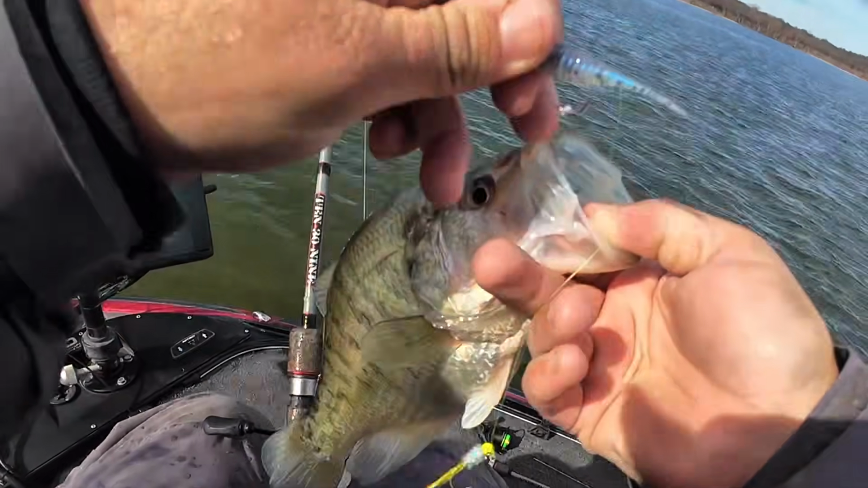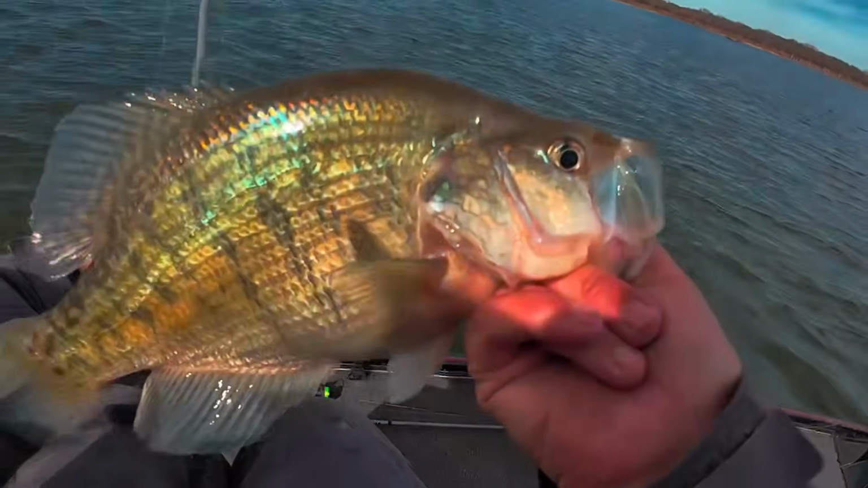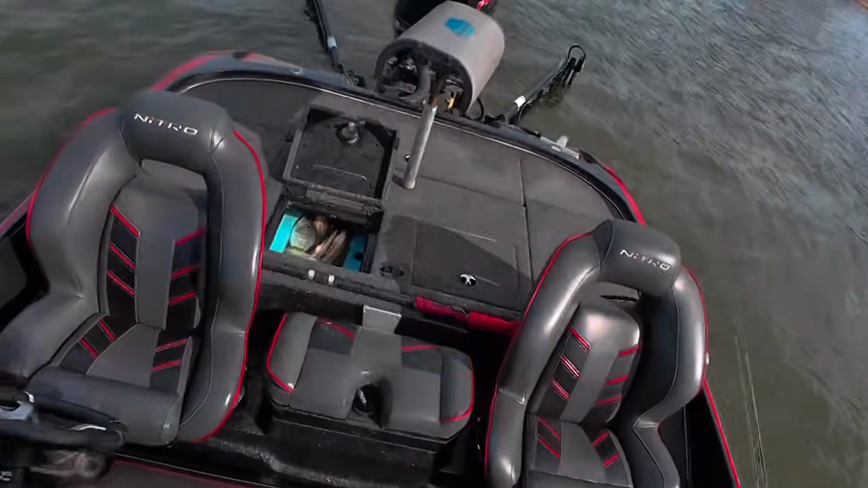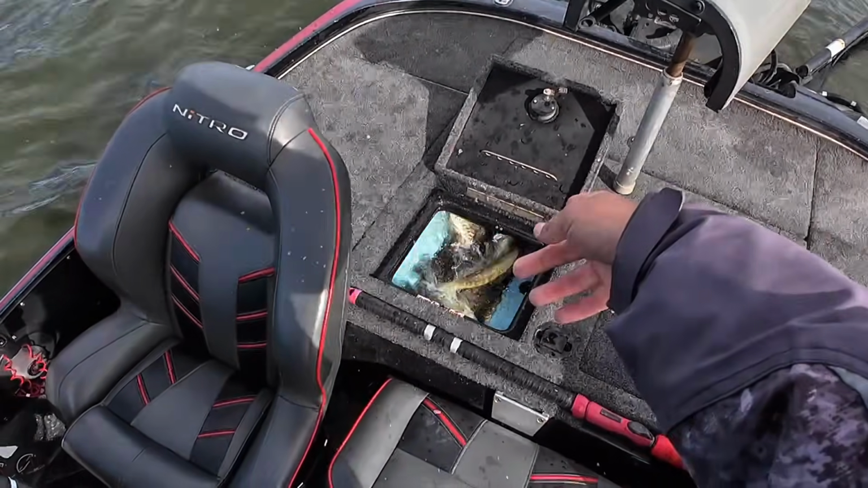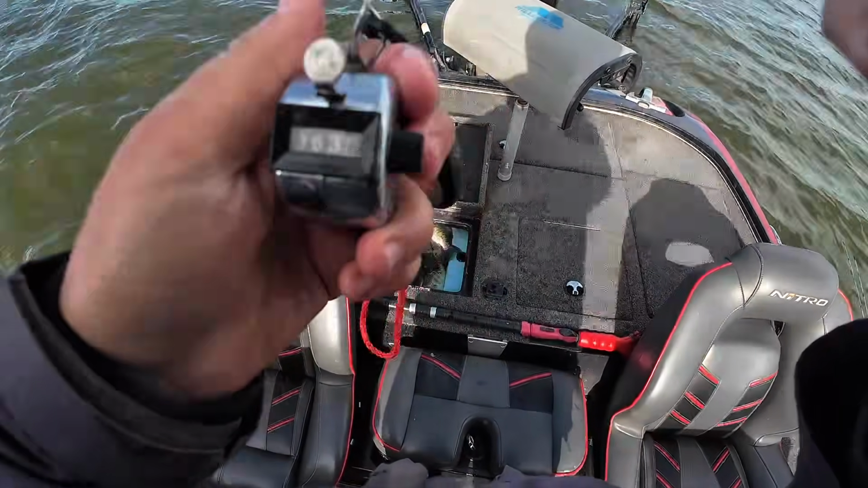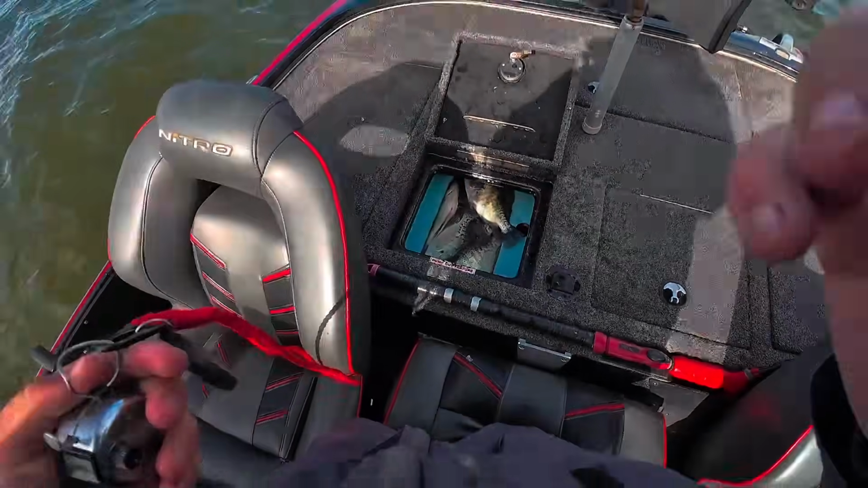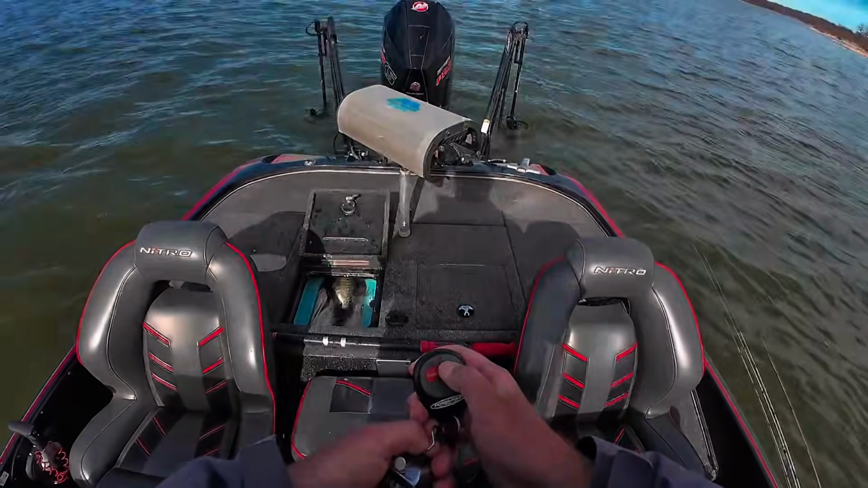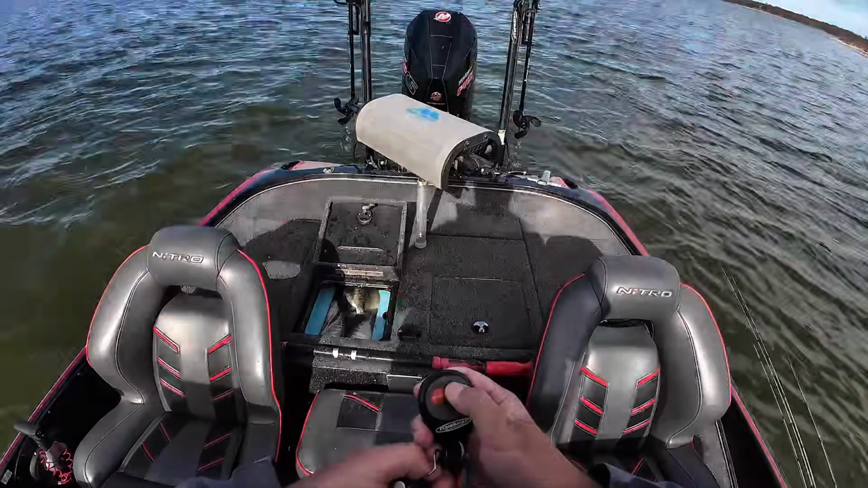And he is a good one to end on right there, guys. Yes, sir. There's what, 37 Oklahoma slabs, looks like. All right, guys, there's a number 37 in the live well. I'm going to go ahead and pack up, and we're going to head to the boat ramp and get these suckers cleaned up.